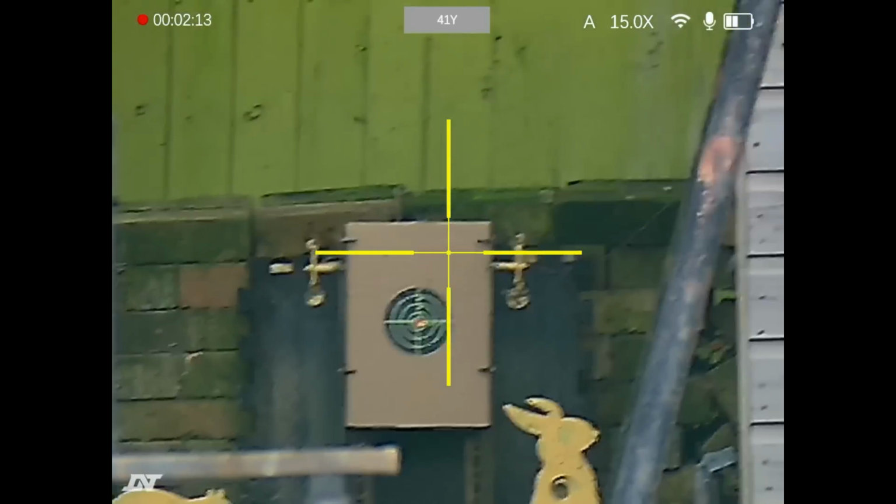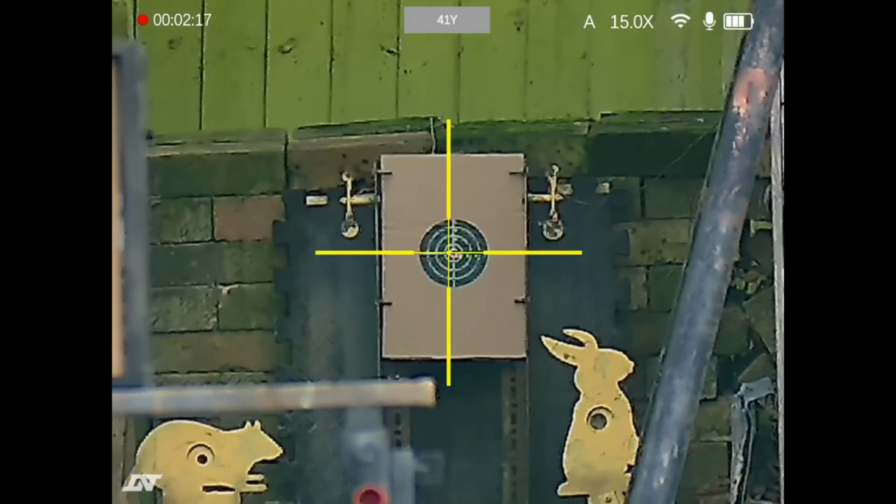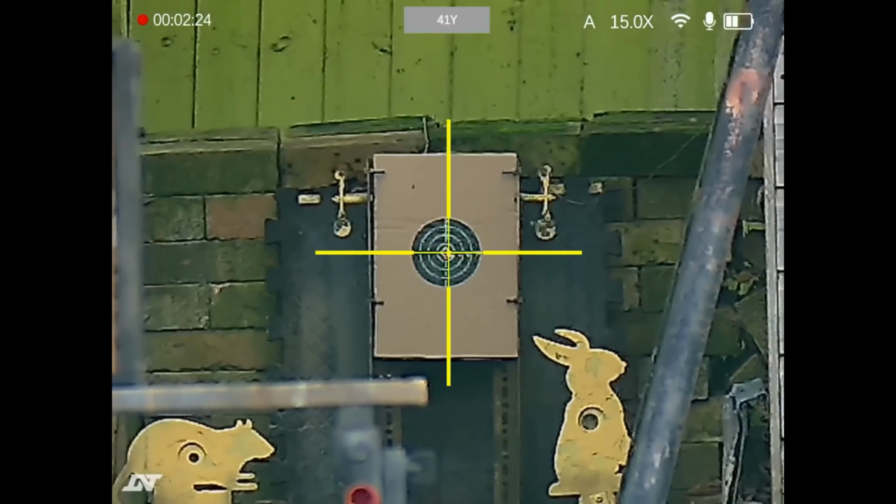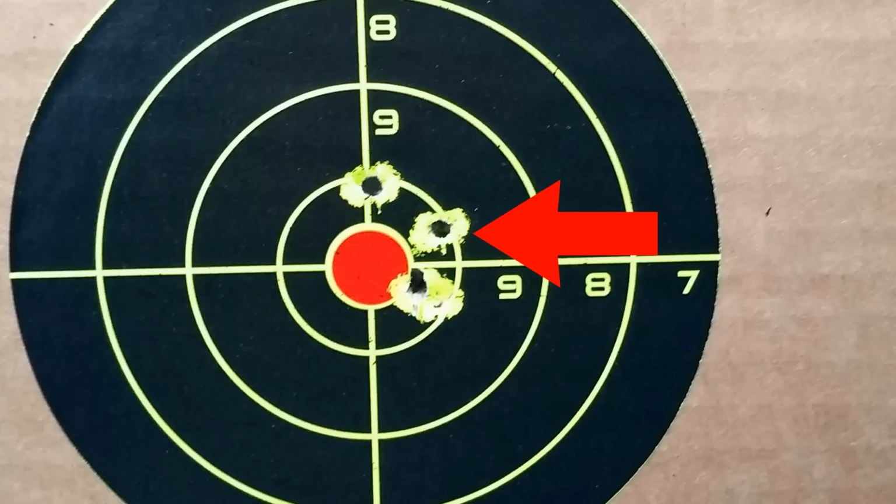And did you see the reticle move there? So what I should be able to do is just line up with the reticle again. There we go.